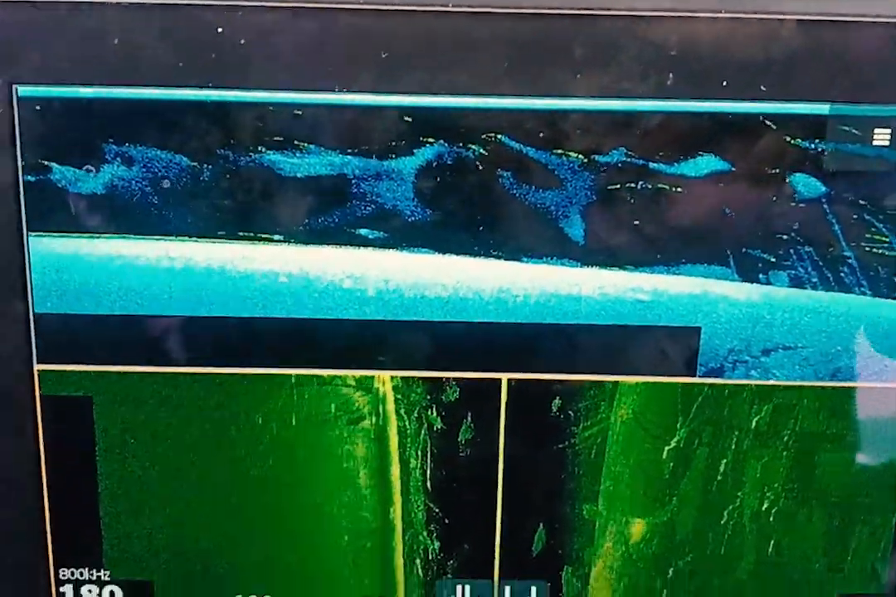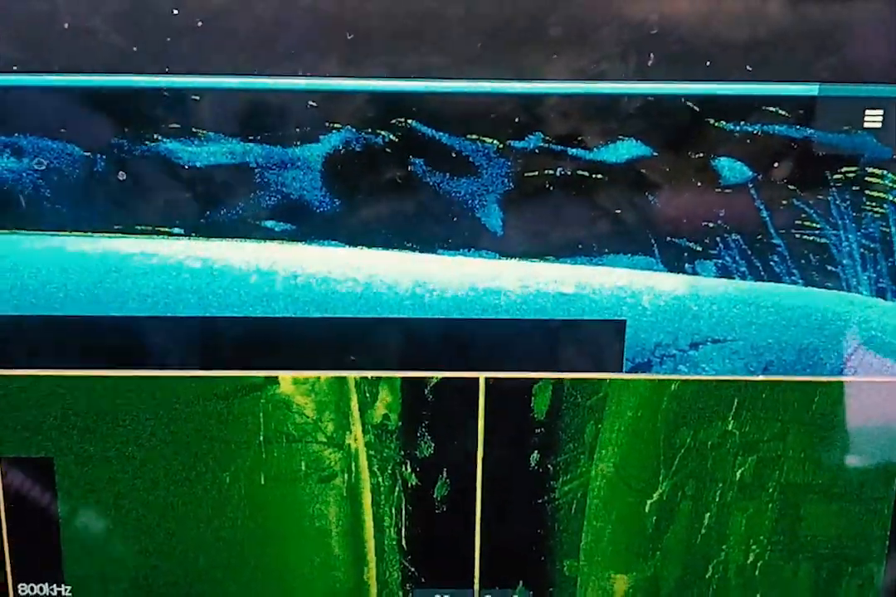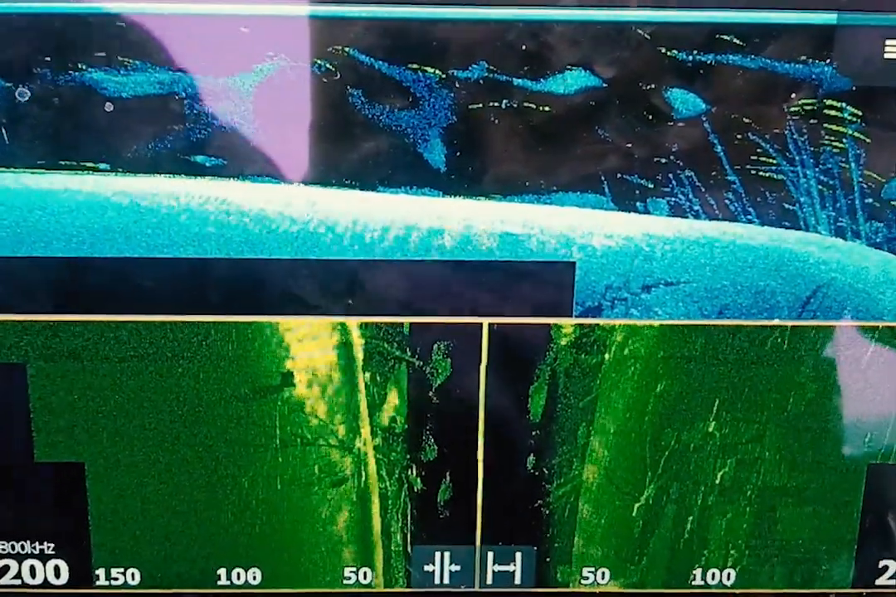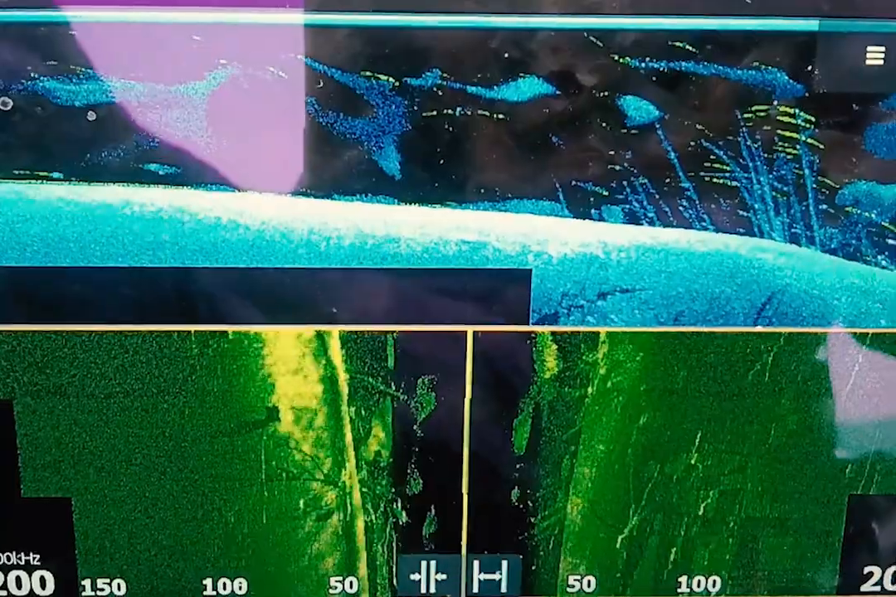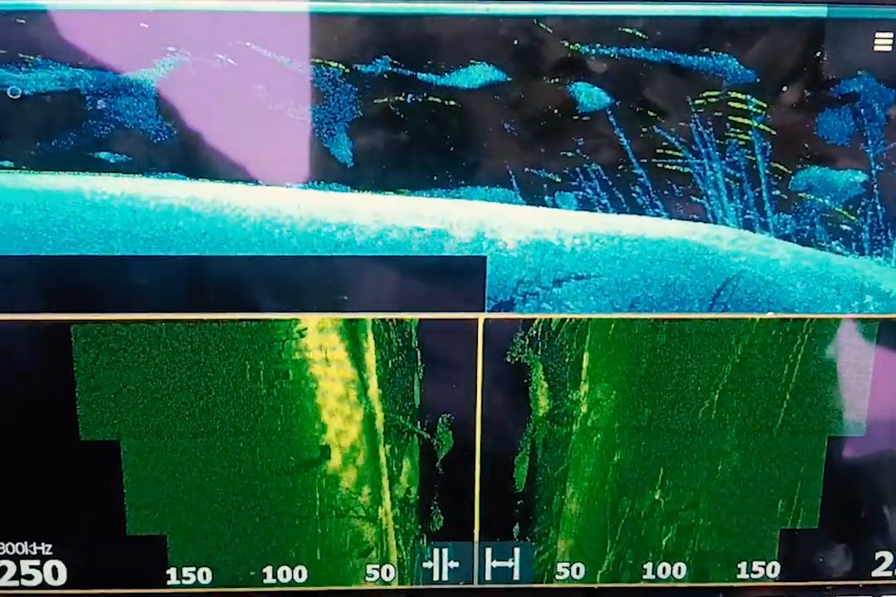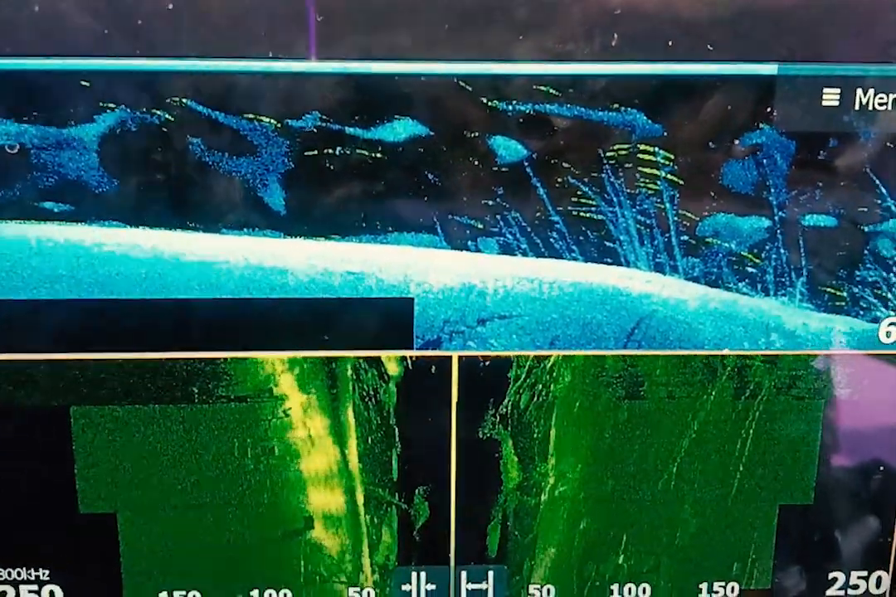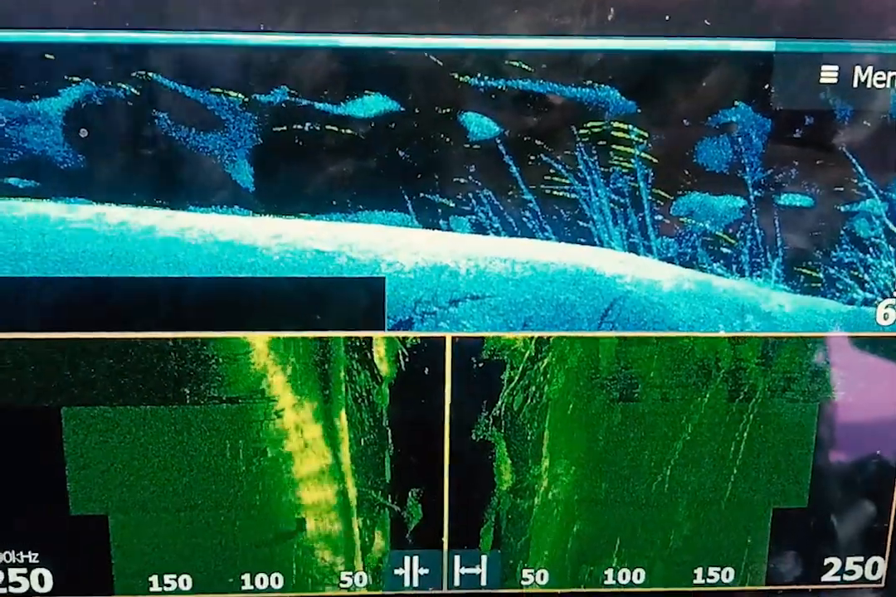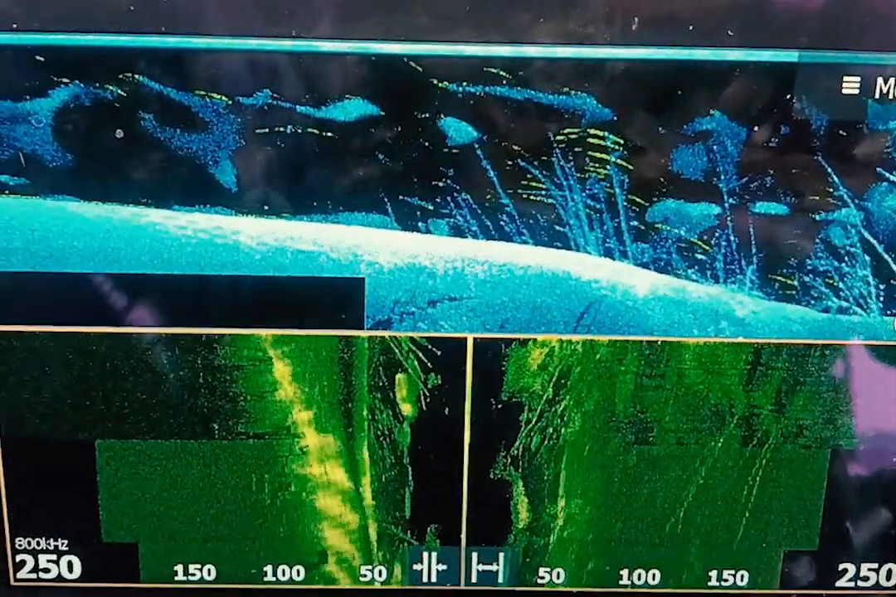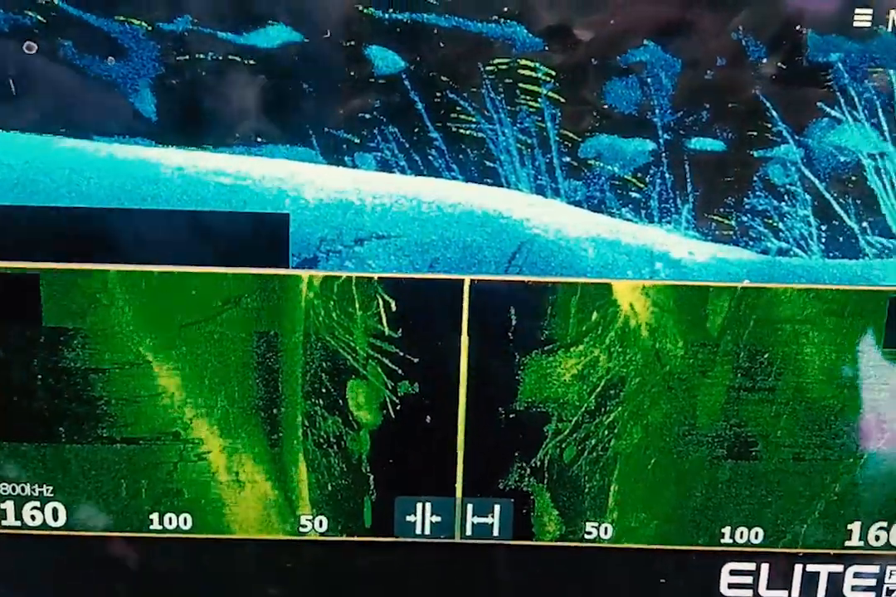So if anybody is wondering about the difference between bait, fish, and trees, on the down scan, which is on the top, the blue, you see directly underneath, and that's represented on the green by the black area in the middle of the screen. So what you see in the blue fills in directly on the green, and at the start where the depth numbers are on the side underneath the menu, that's where the sonar scan starts. Everything you see over there is directly underneath me. The trees, the fish hanging out in the trees, the bait fish above the trees.